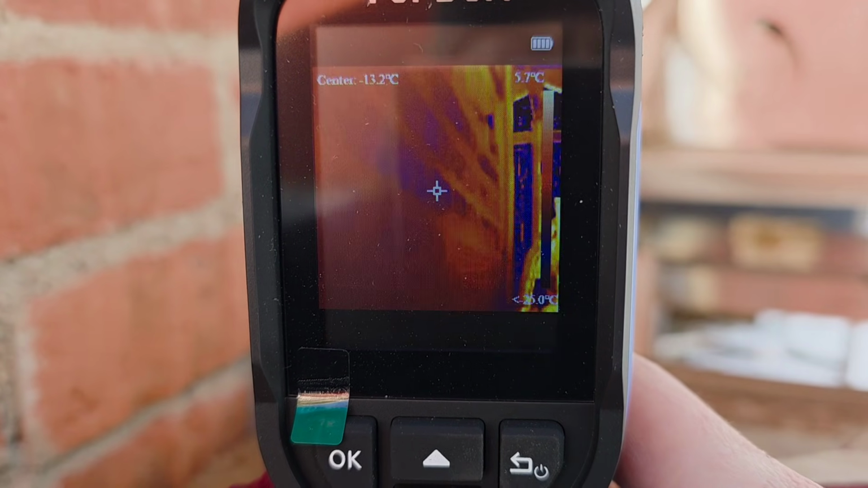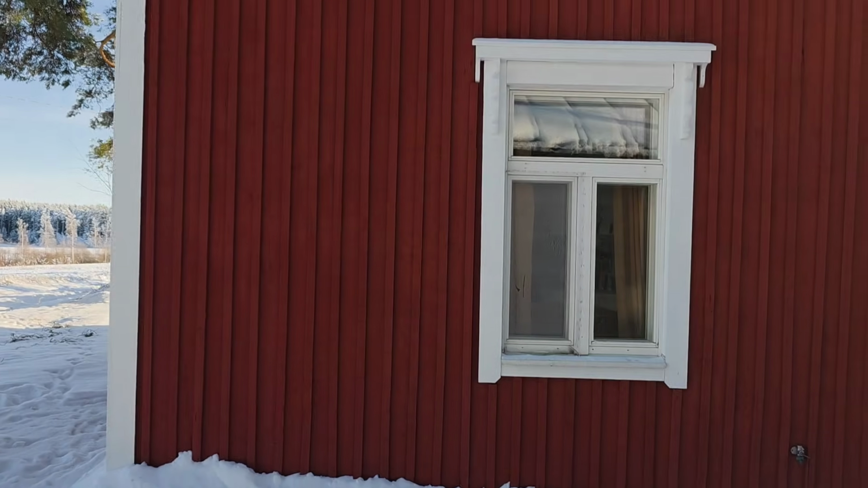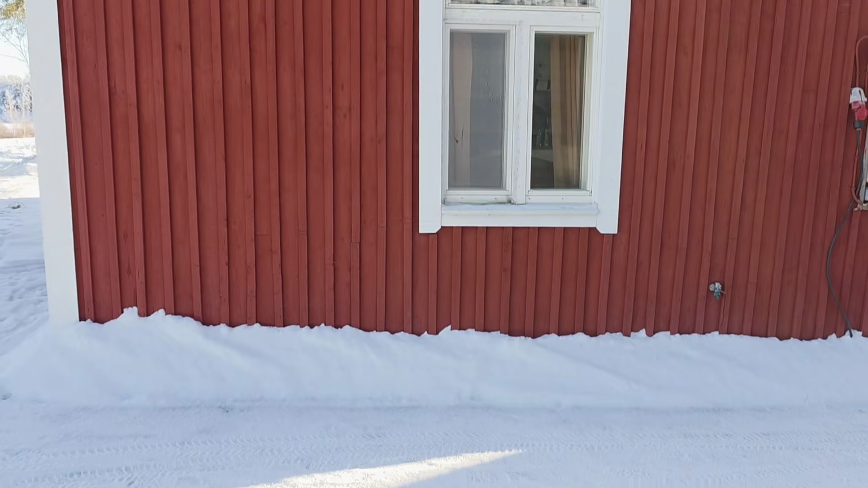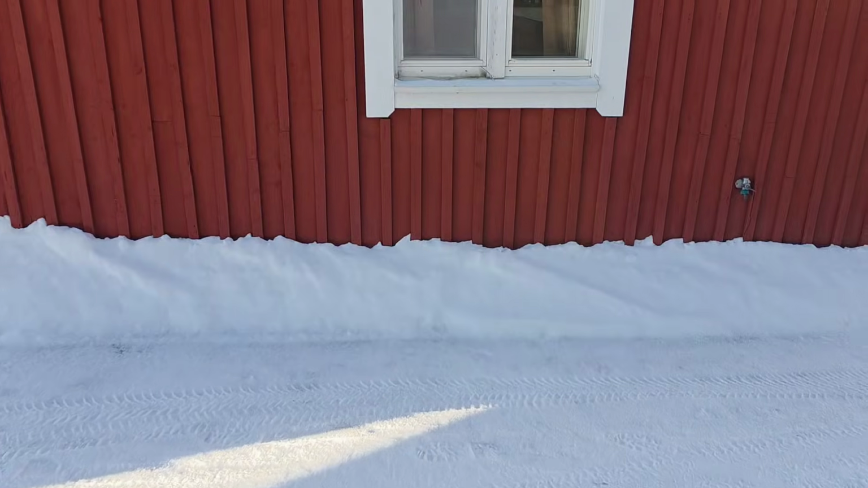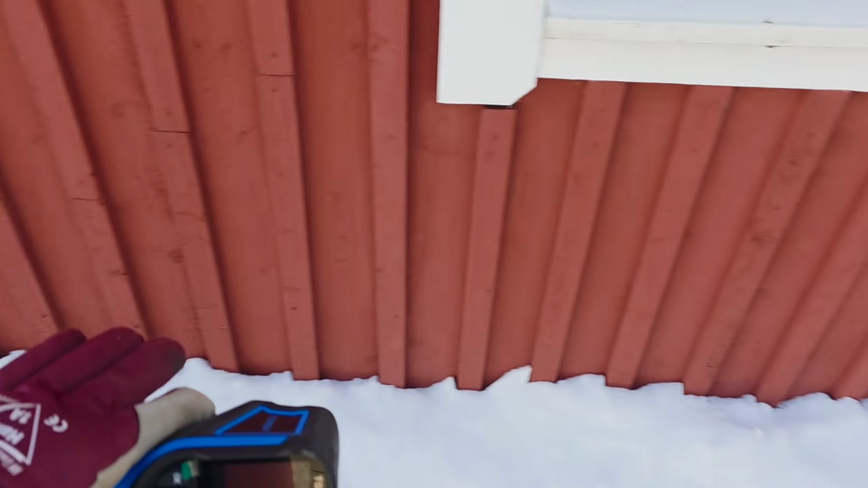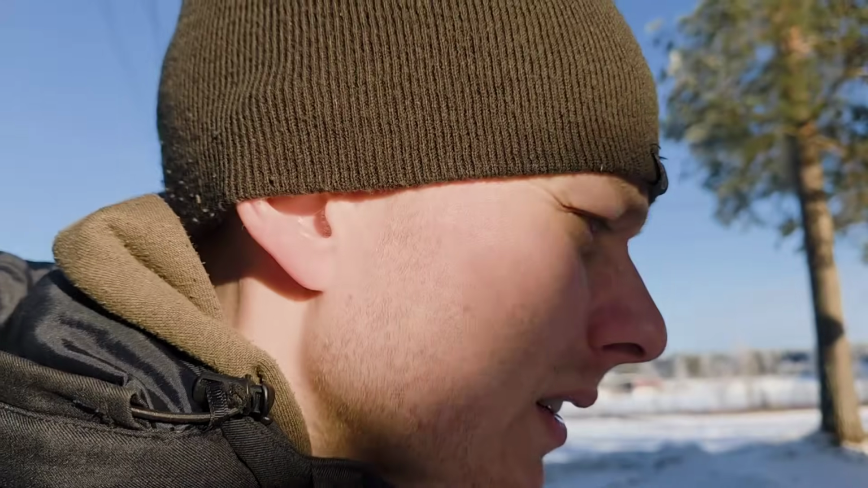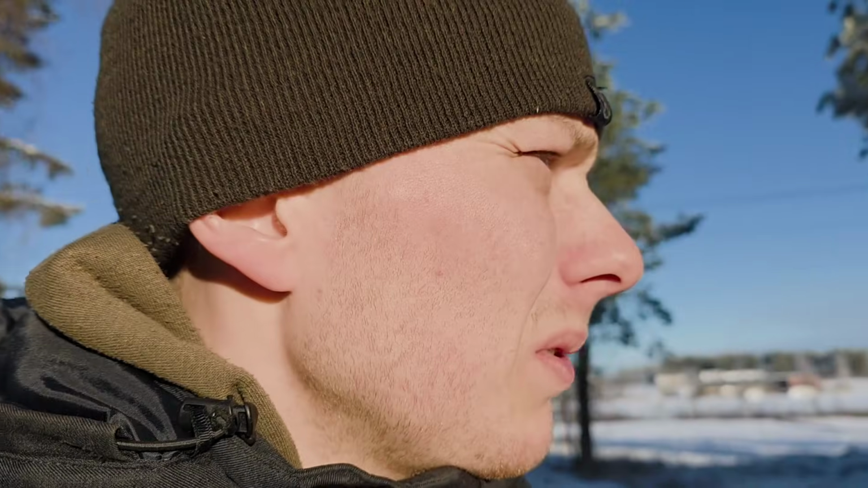Okay. Yeah, so as you see here, this is our house, and I have put a little snow up on the foot, so it would insulate this house a little, because it's really cold house, a little drafty, and we have had like -20 Celsius degrees here in Finland now for a month soon.